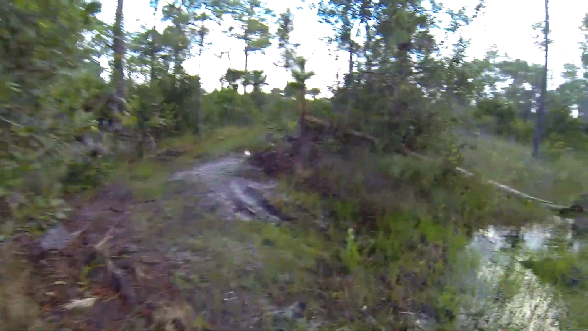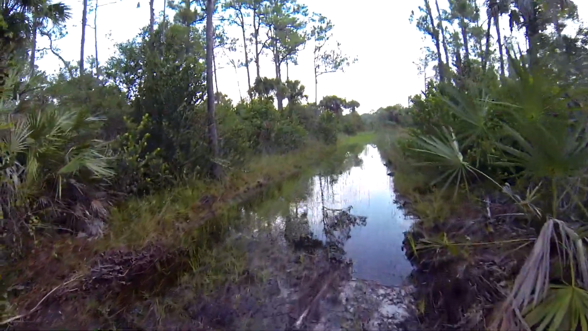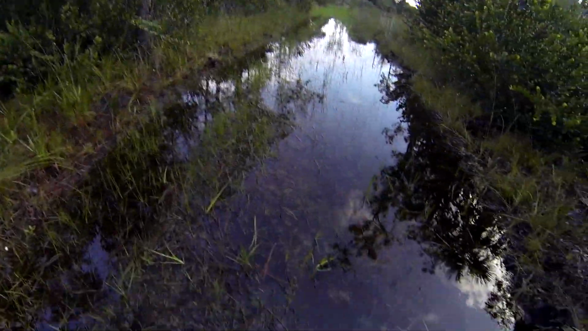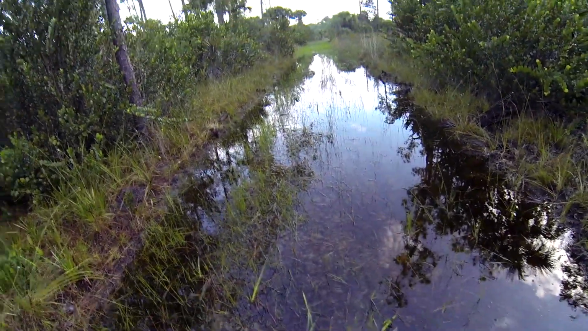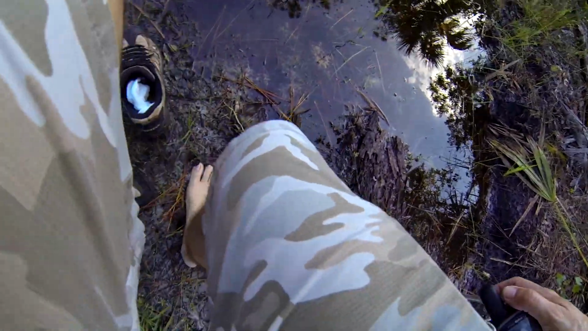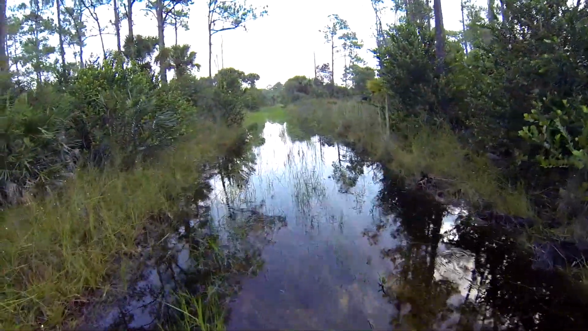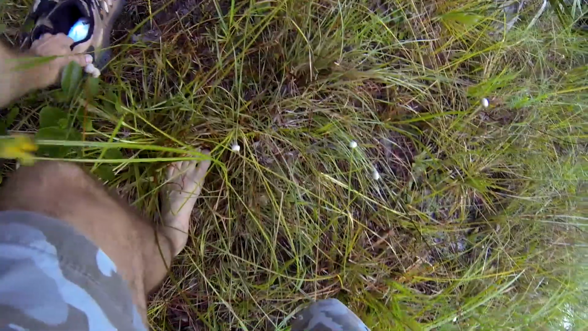I put the camera out 2 weeks ago and this was all bone dry, but that little tropical storm we had this past week has caused it to fill in. So being that I don't want to get my good shoes wet, I'm going to take them off and go barefoot. Feel like I'm back in the Fakahatchee. I'm going to hide my shoes right here, so hopefully nobody will get them.